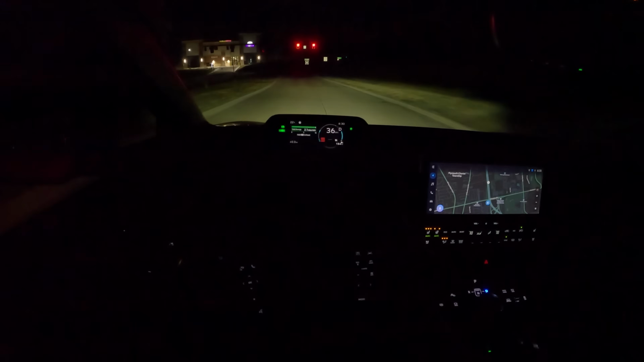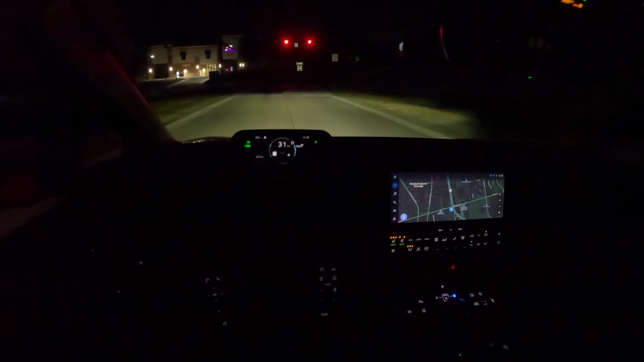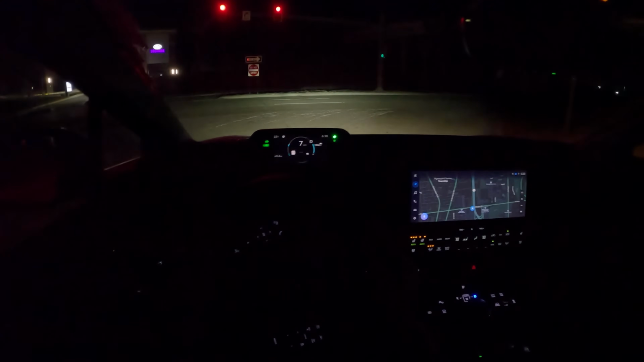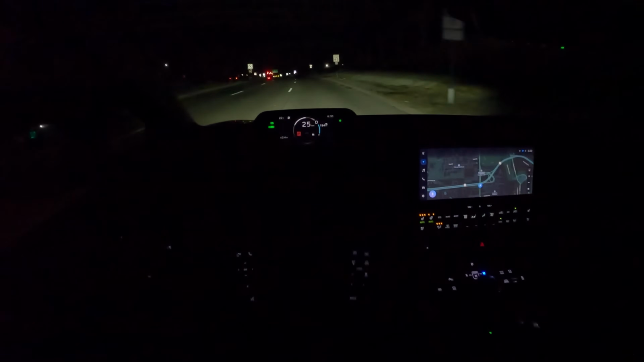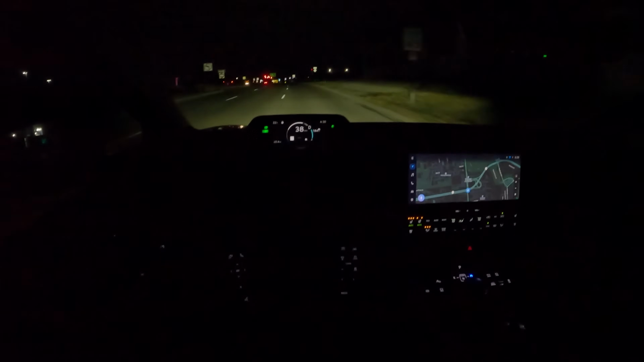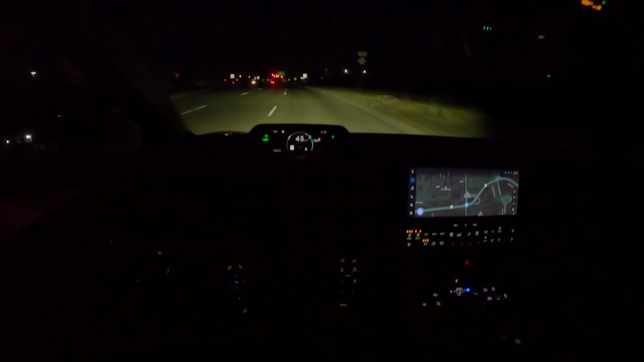Regenerative braking is pretty much non-existent until about 30 minutes of driving in this bZ4X. And that regenerative boost, same story. It's almost unusable in the winter or cold weather driving.